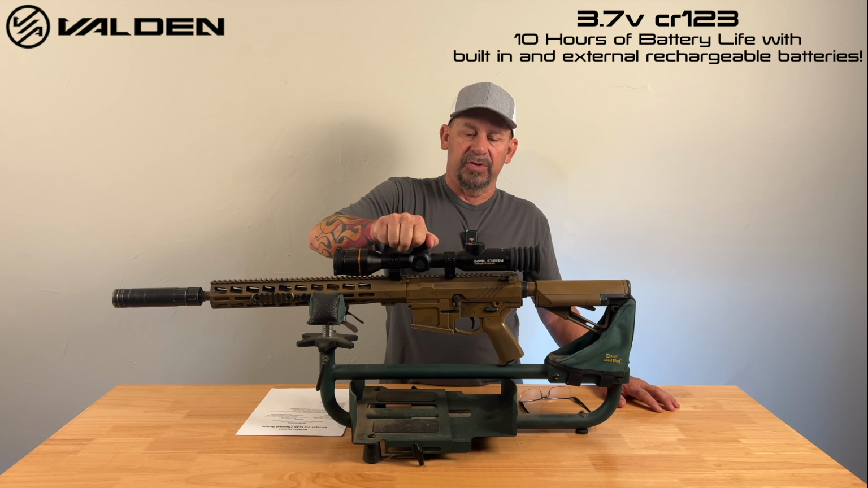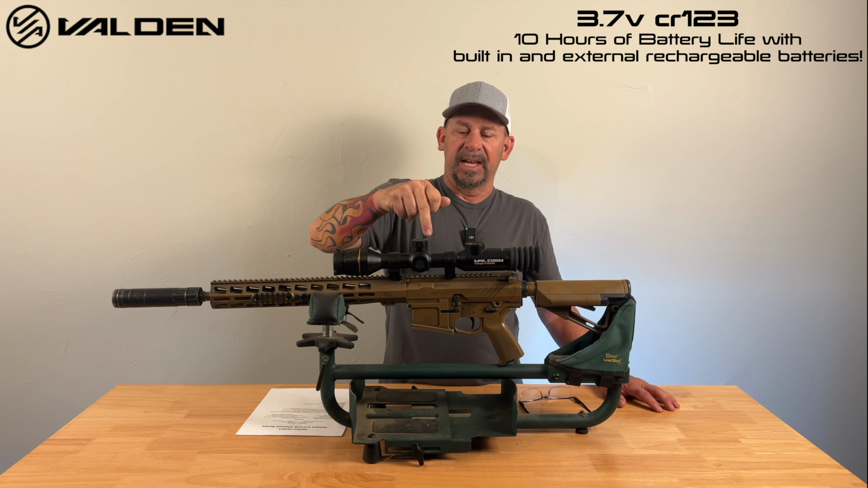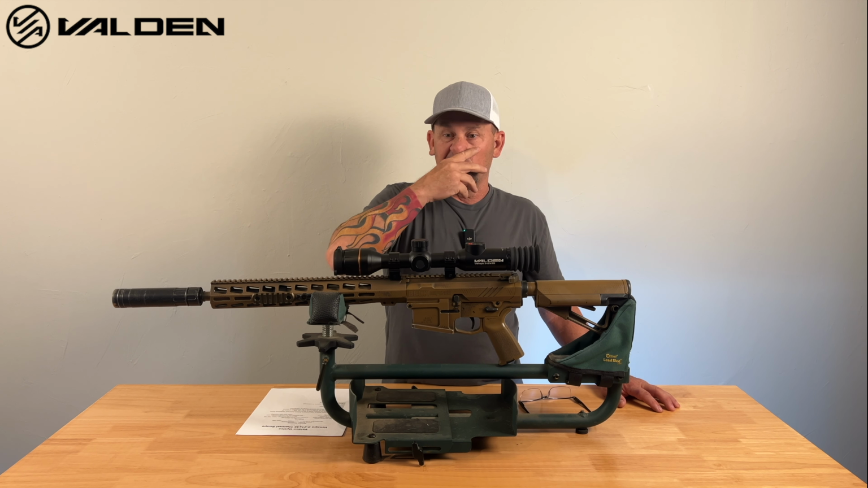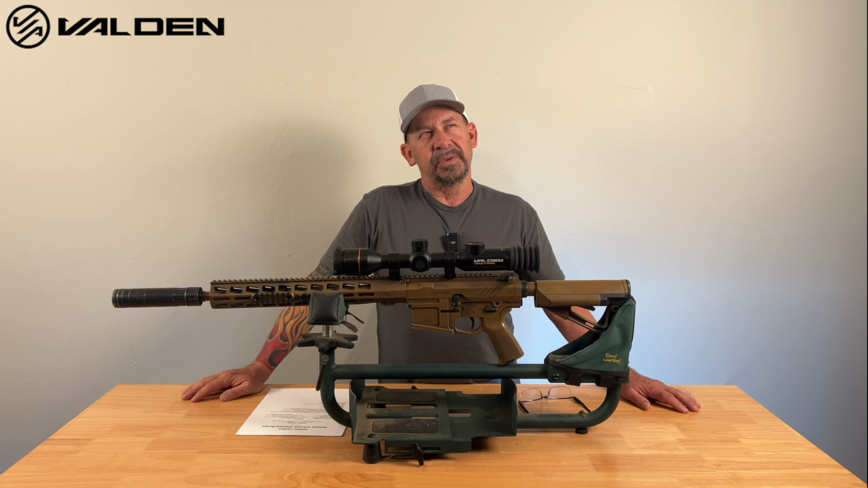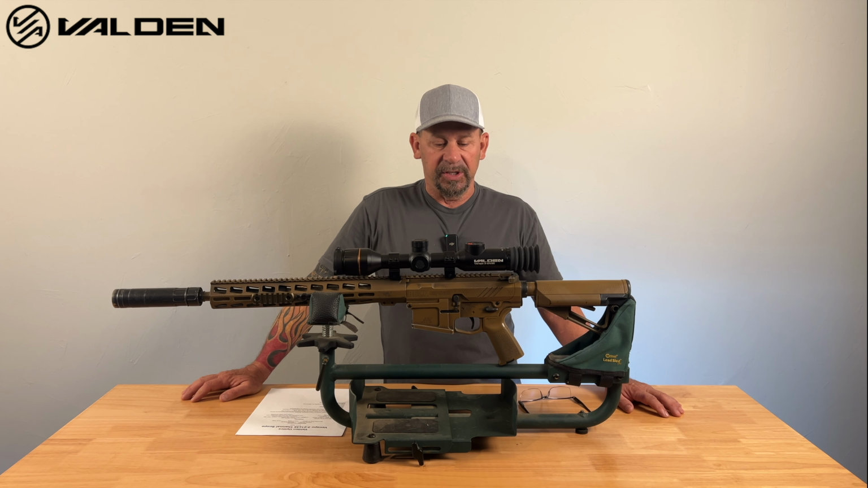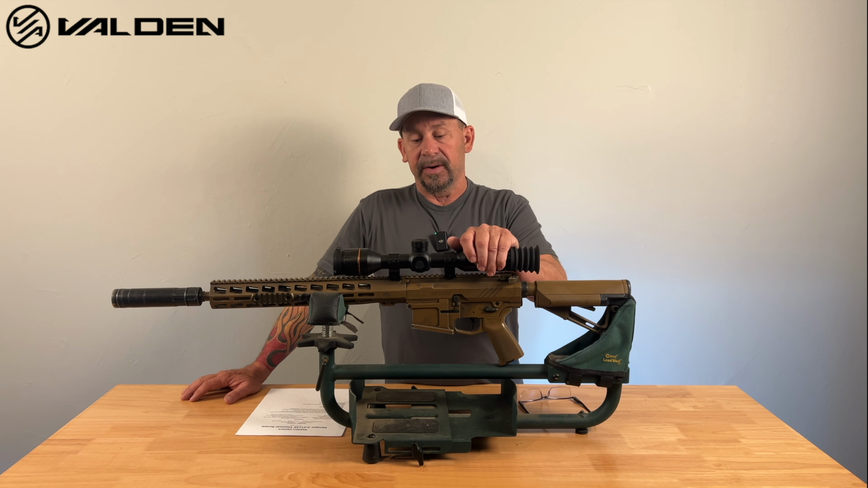With this extra CR123 and the 18650 in there, every time I've gone to recharge this after a full night of hunting, my CR123 is still at full power. The longest I hunted with the scope turned on was probably about 9 hours, maybe. And out of that 9 hours, I still had over a quarter of the battery power left. So it's been a great scope, guys. You'll be hard pressed to find one that's going to be any better.